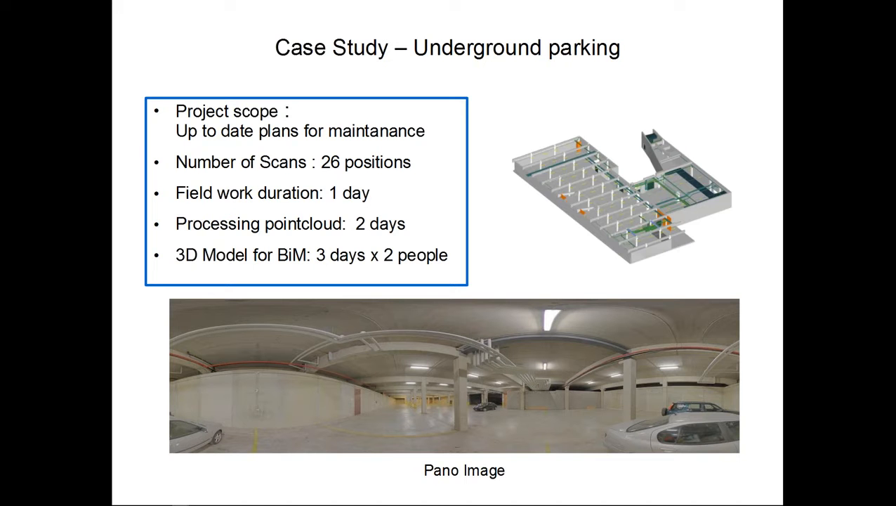Here it's, let's say, an isometric view from the top. The roof is missing. I took it away on purpose to show the structure inside, and below you see a panel image of the environment, how it was unfolded, of the area that was scanned.